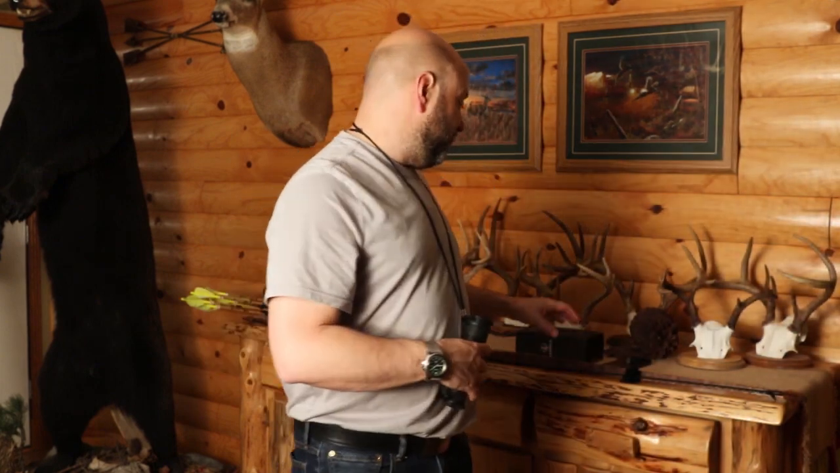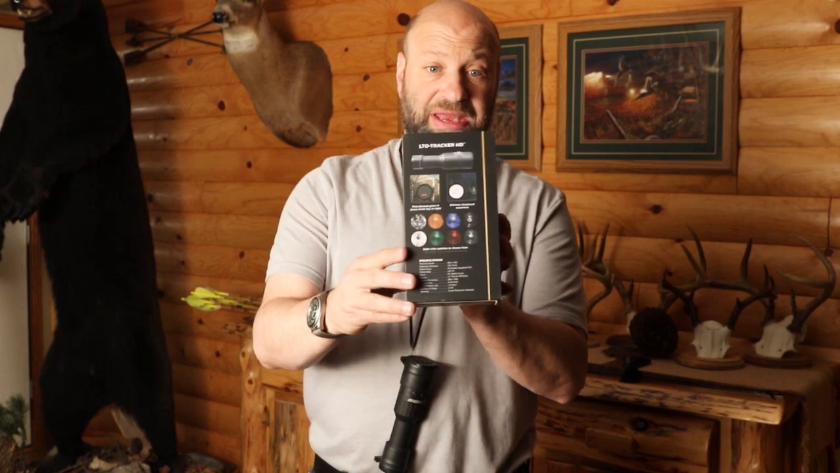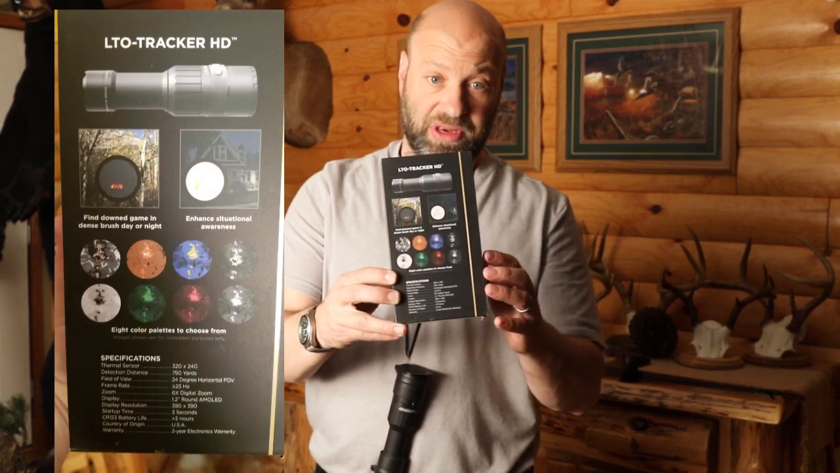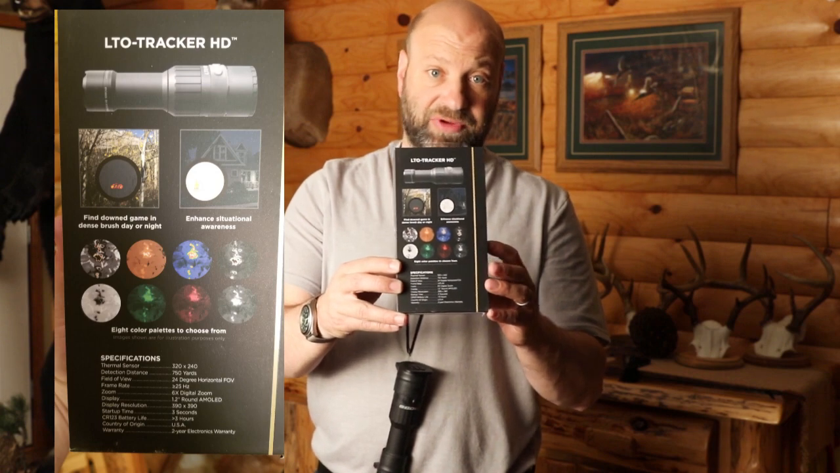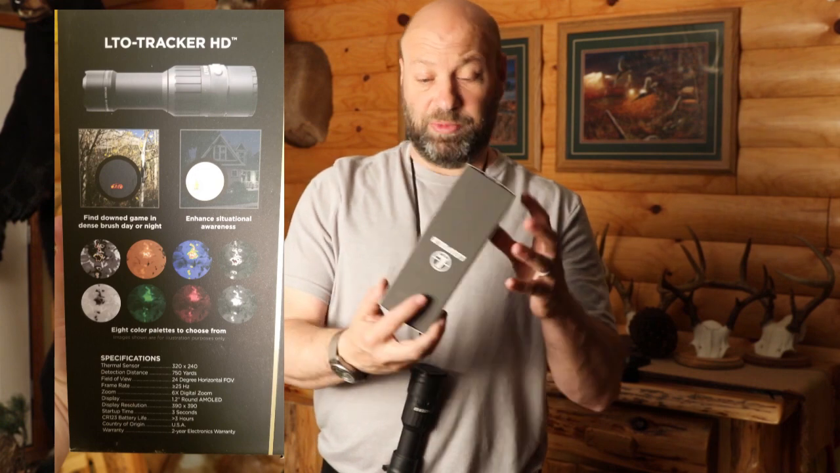And I particularly went with this one for the specs. Now I'll put a screenshot in here for you so you can see the specs and the sensor sizes and the advantages that are in this. I'll put an actual screenshot in here so you can see all the different modes that it has, everything. It'll be right up here in the corner right now for you, a close-up so you can see the details. But this is the unit right here.